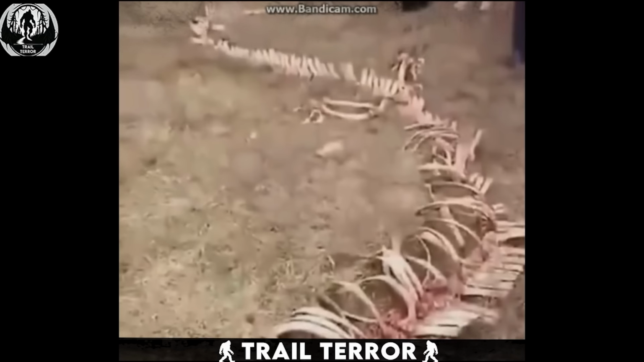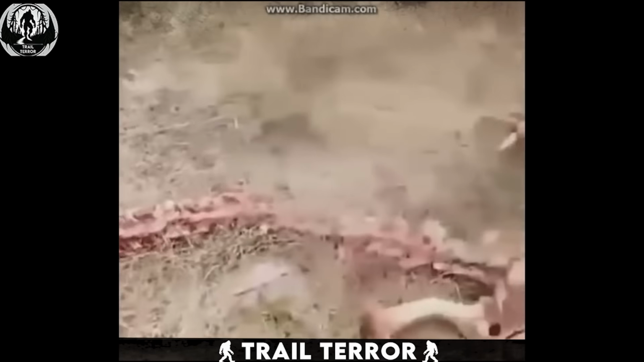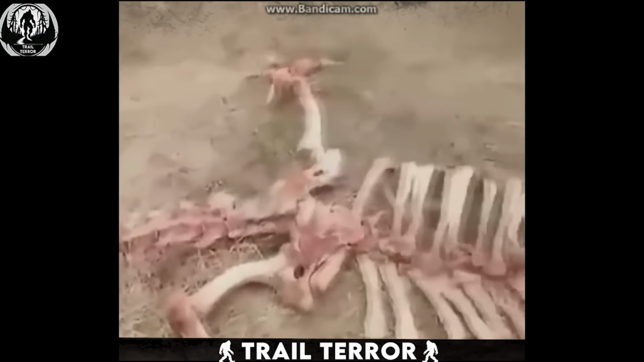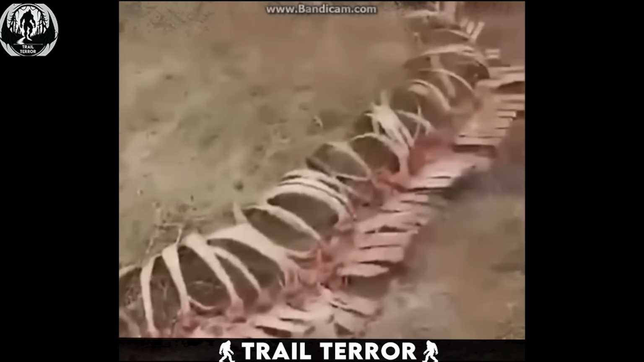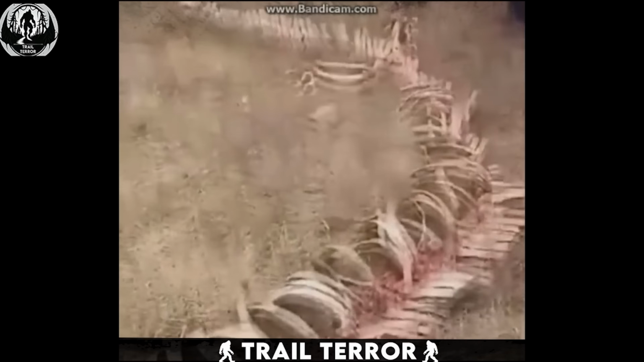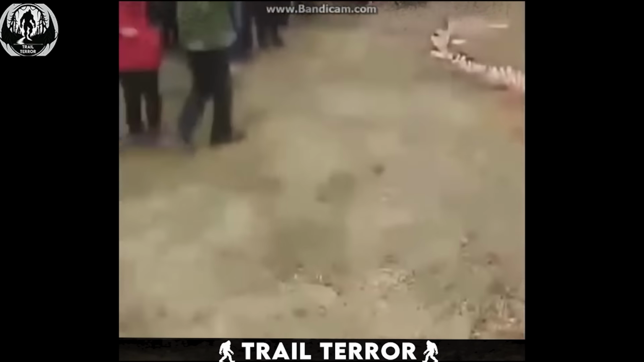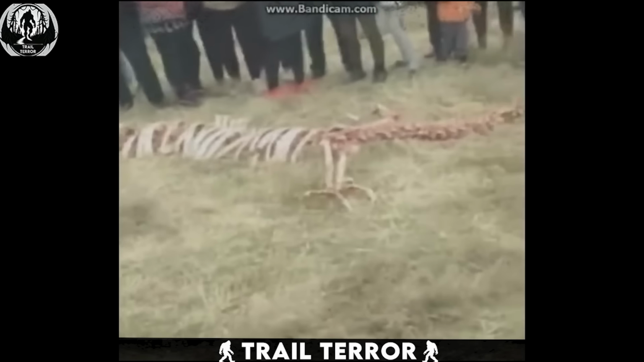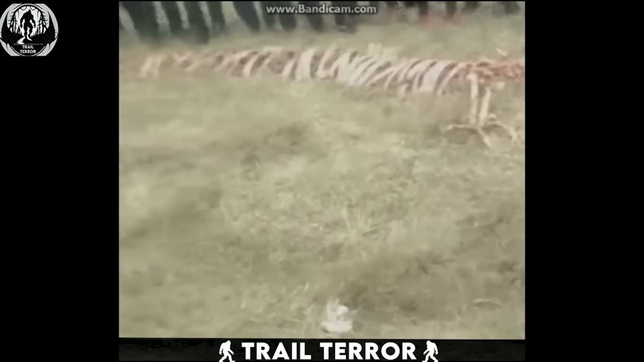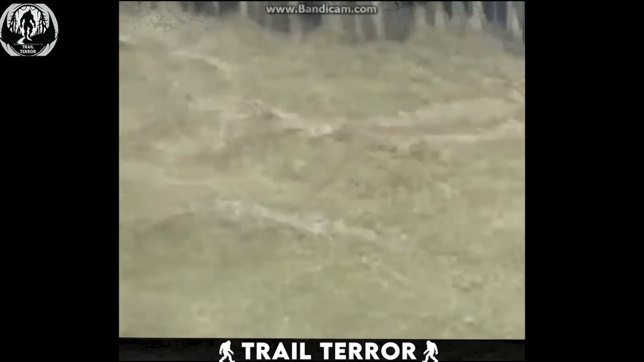However, the astonishing condition of the bones that are dry and impeccably clean raises questions regarding their authenticity. Could this remarkable find be the result of recent demise and subsequent scavenging by local wildlife? Or is it a meticulously crafted replica, designed to deceive? Regardless of its origins, the sight of such a creature, real or not, evokes a sense of wonder and curiosity.